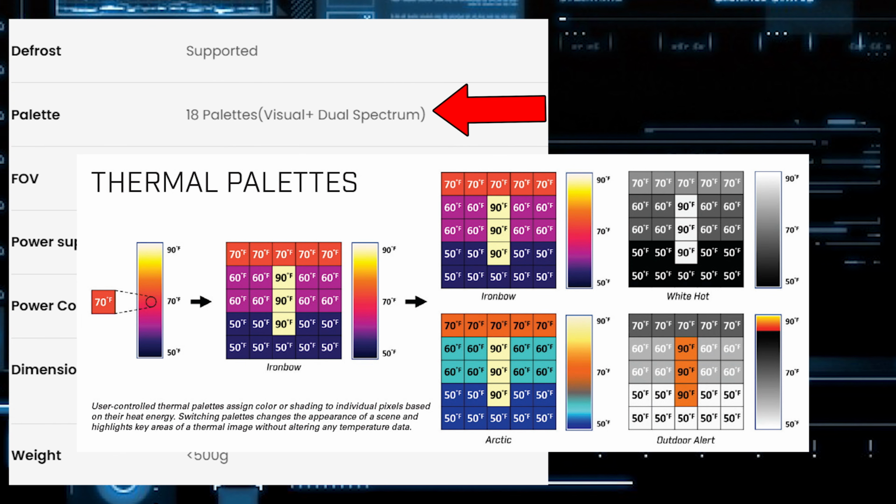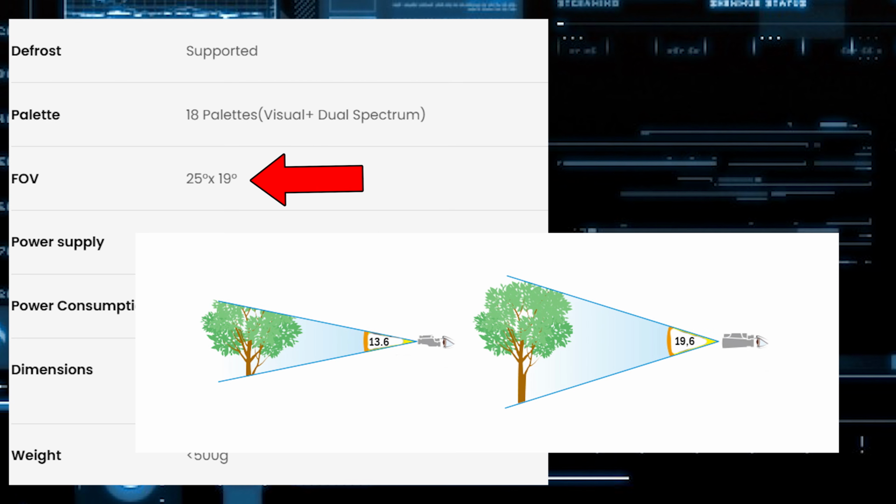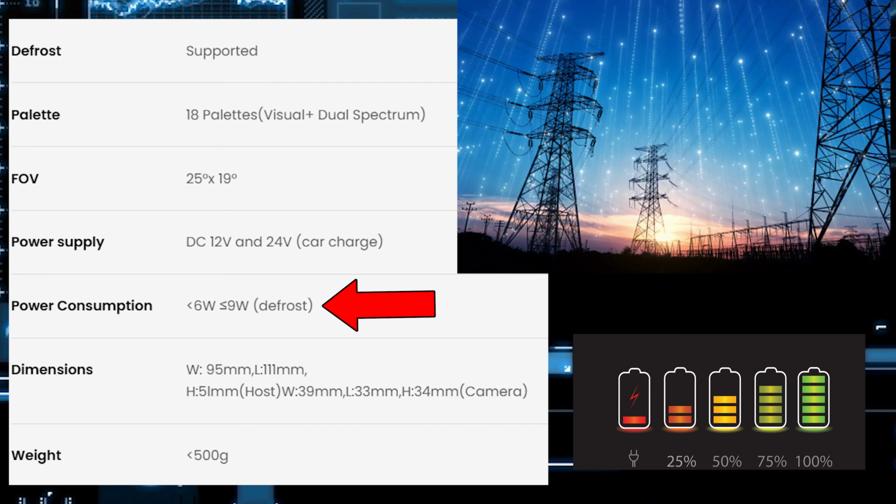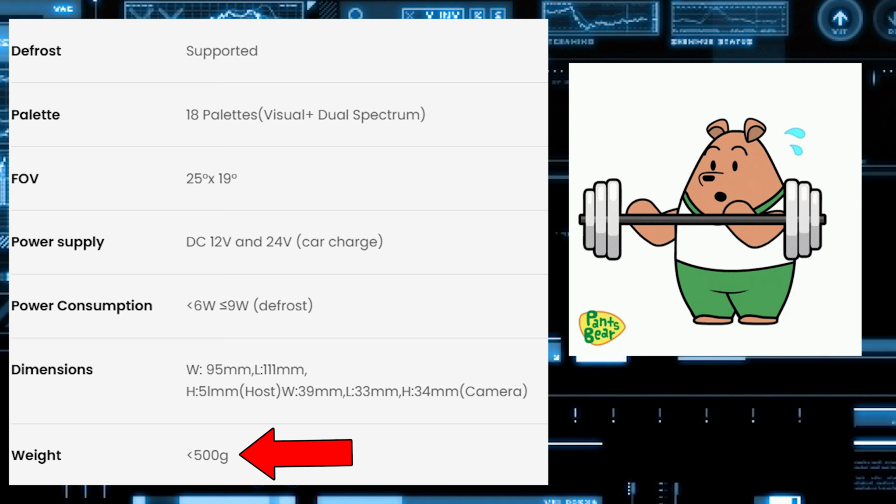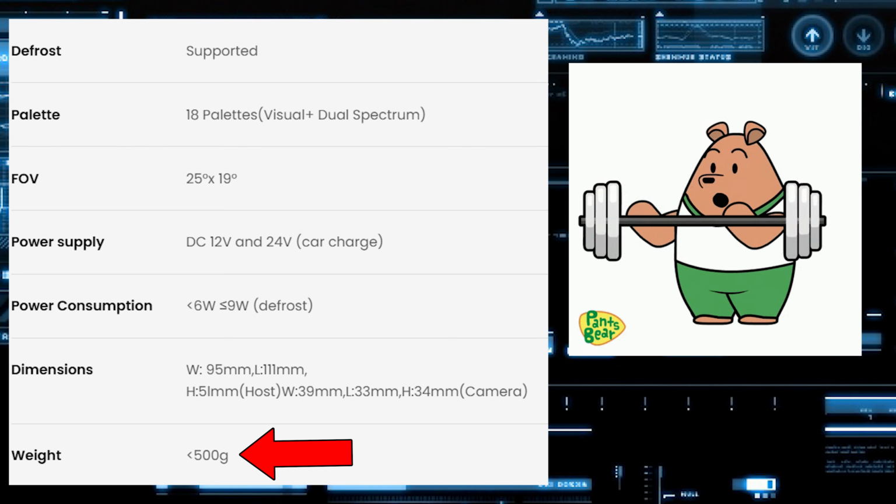It has 18 color palettes, visual plus dual spectrum. The field of view is only 25 degrees. I would love to see more, but it is what it is. It does the job well. The power consumption is 6 watts, and it's 9 watts when the defrost is turned on. And I guess the total weight is 500 grams, or just the camera module, or everything combined, I don't know.